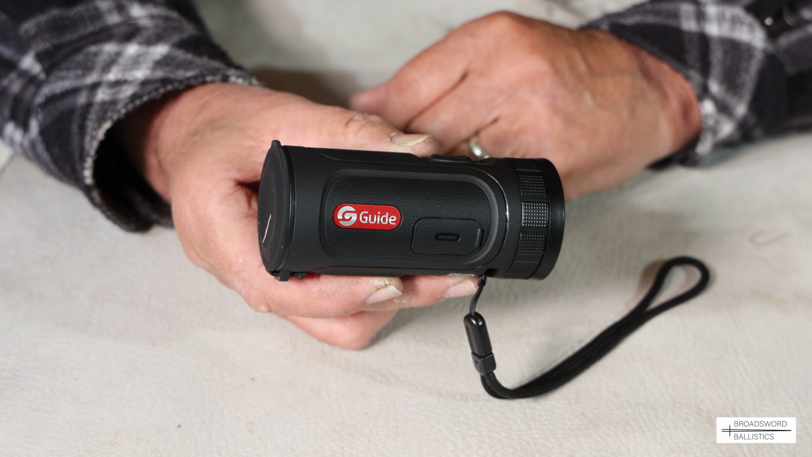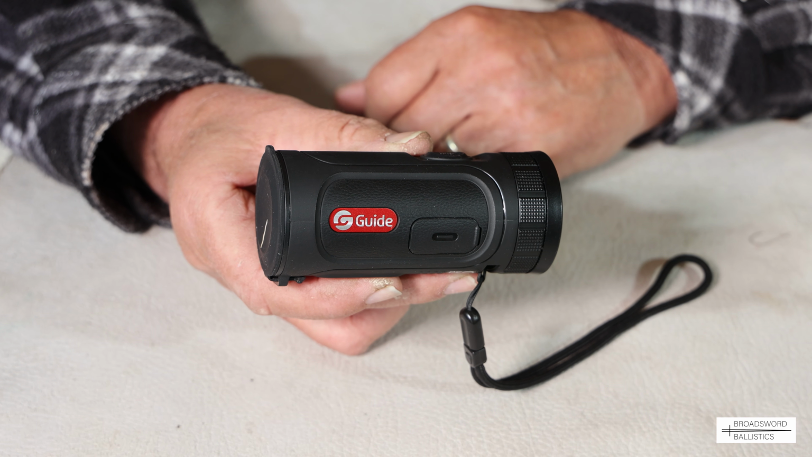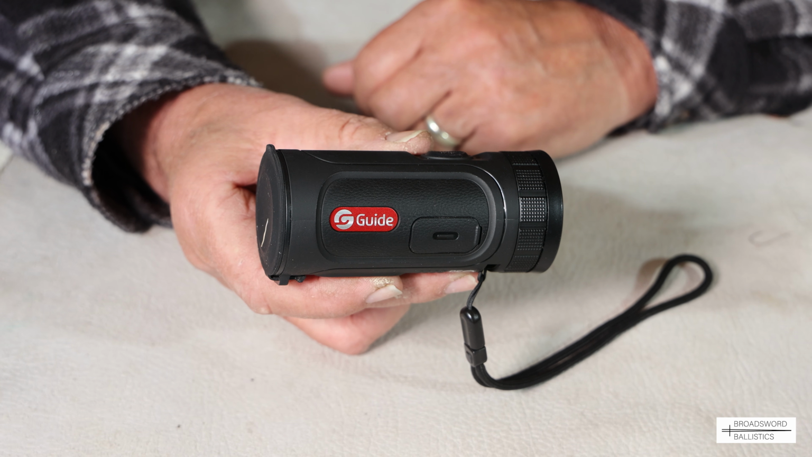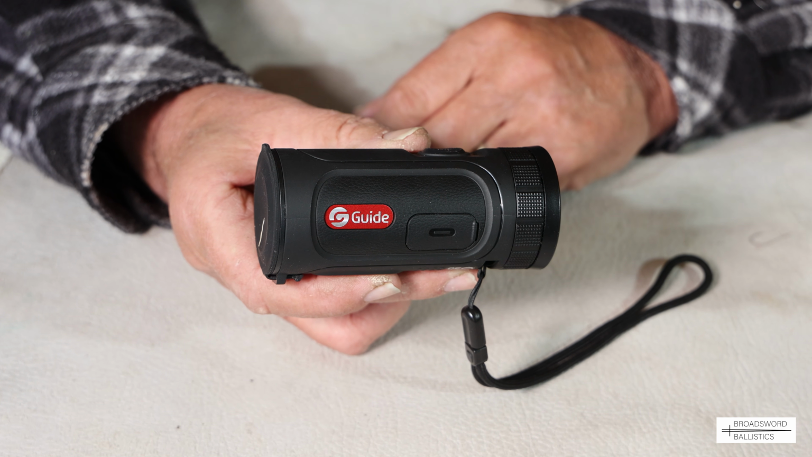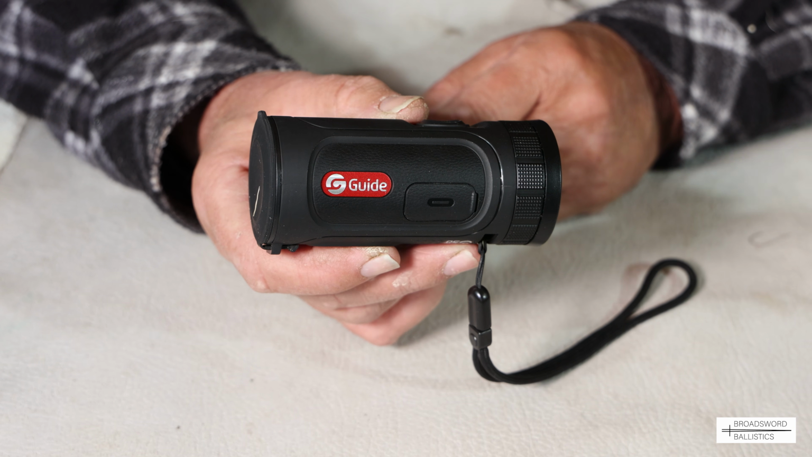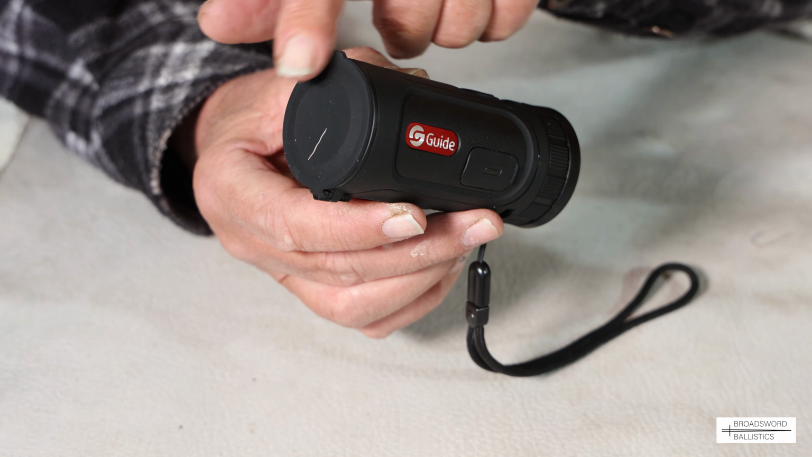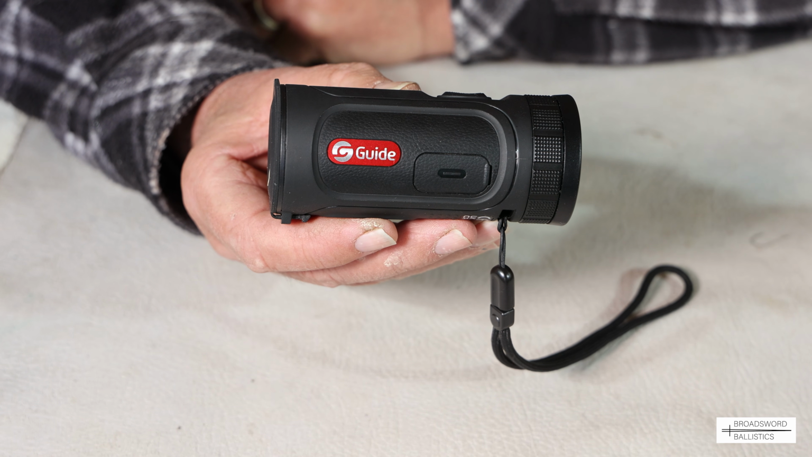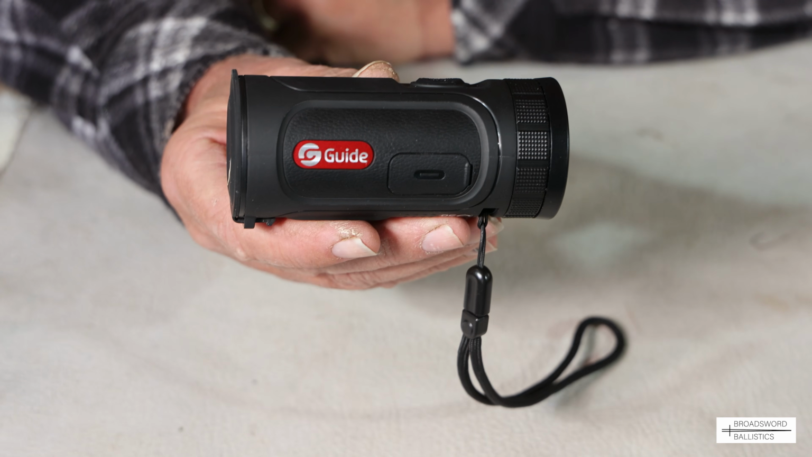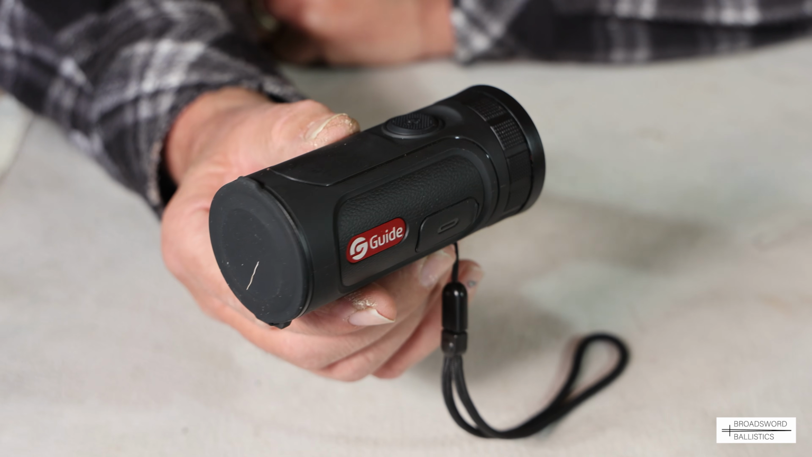Okay, so let's delve a little deeper into this TE211M Guide thermal monocular. First of all, it's a great price point here in the UK. It's £360-ish, and it's distributed by Highland Outdoors. It's part of their mini series, and it's a handheld thermal imaging monocular, and it's super compact. I mean, just look at it. It's only 1.93 by 4.37 inches, and weighs only 205 grams. It's such a lightweight little thing.